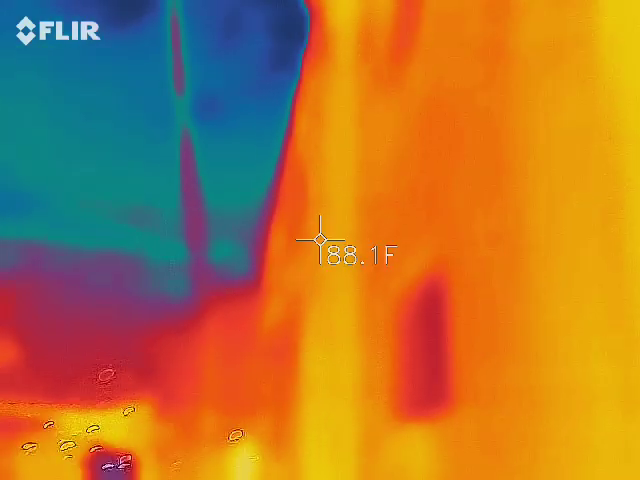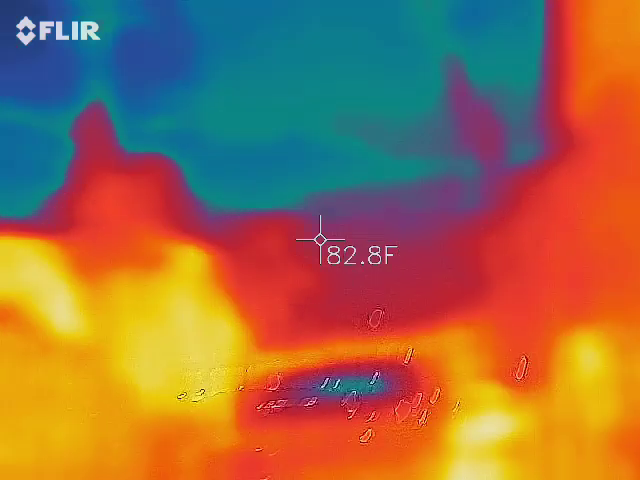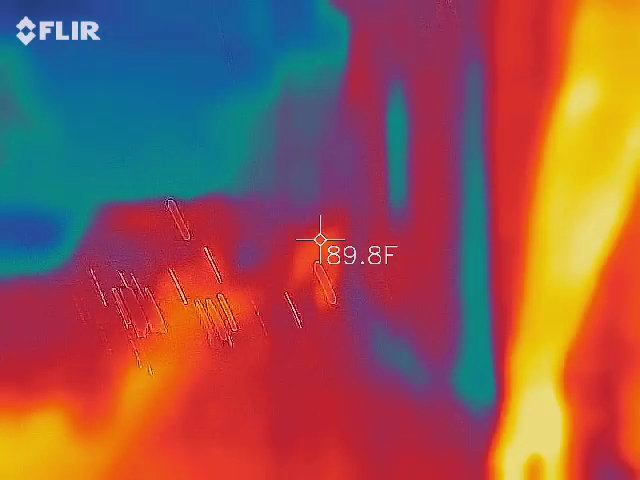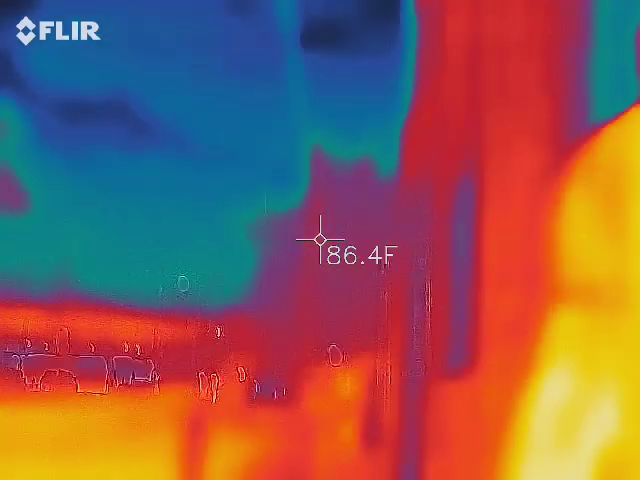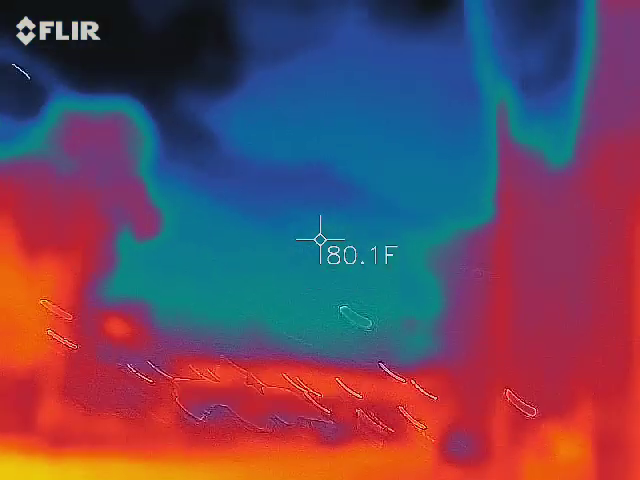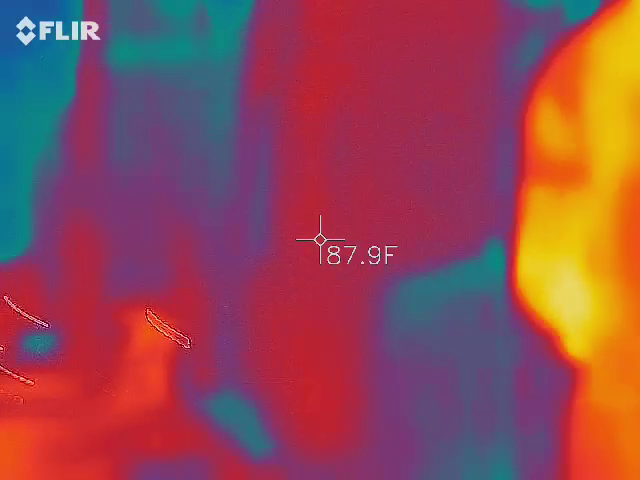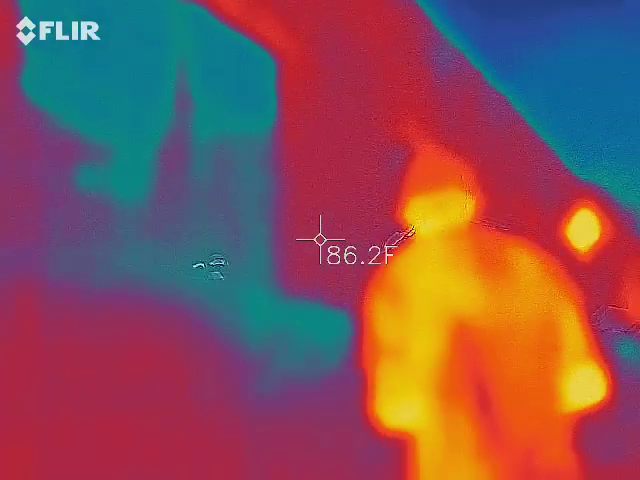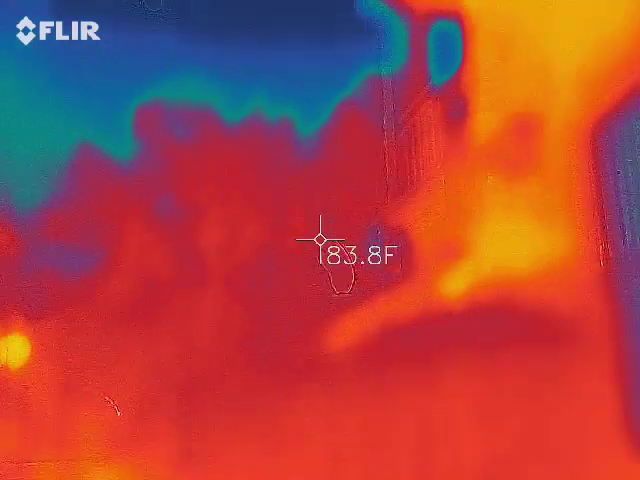Something came up there. Karina, go. This would be a good picture.